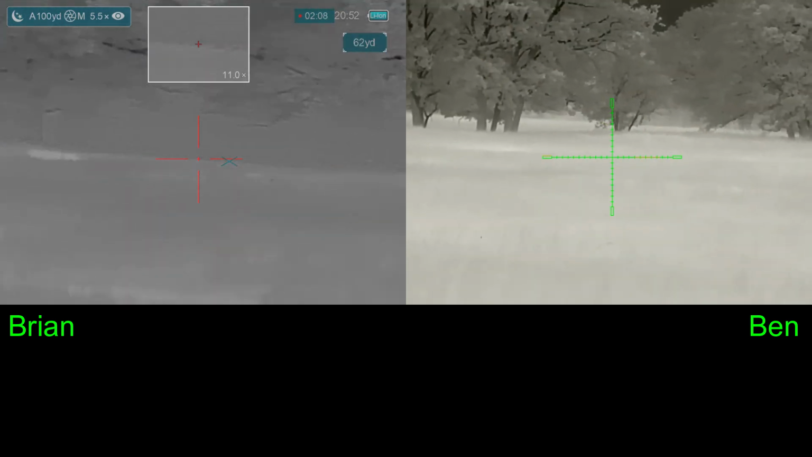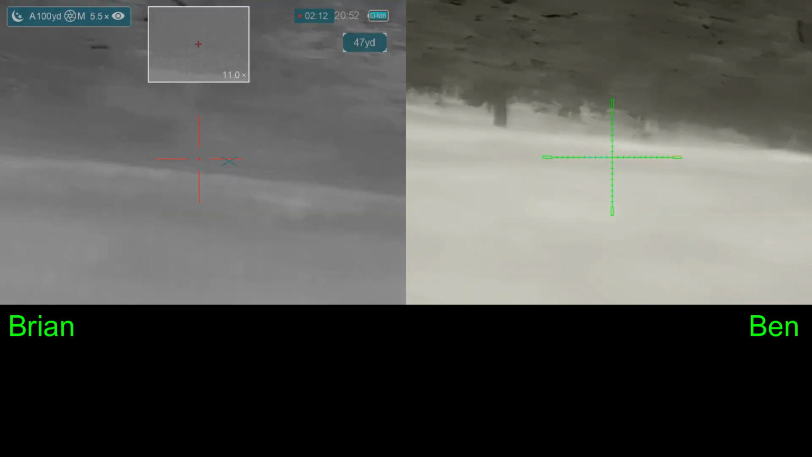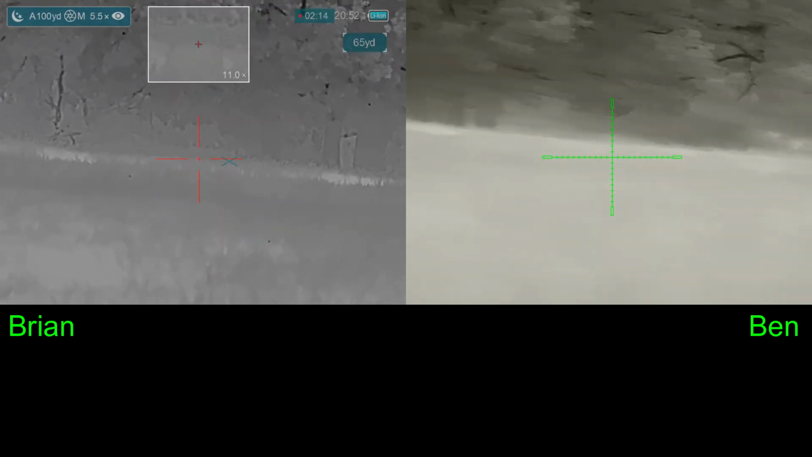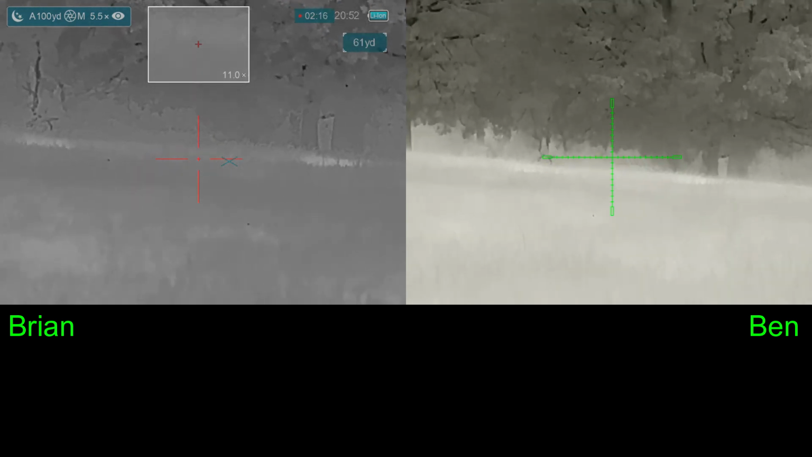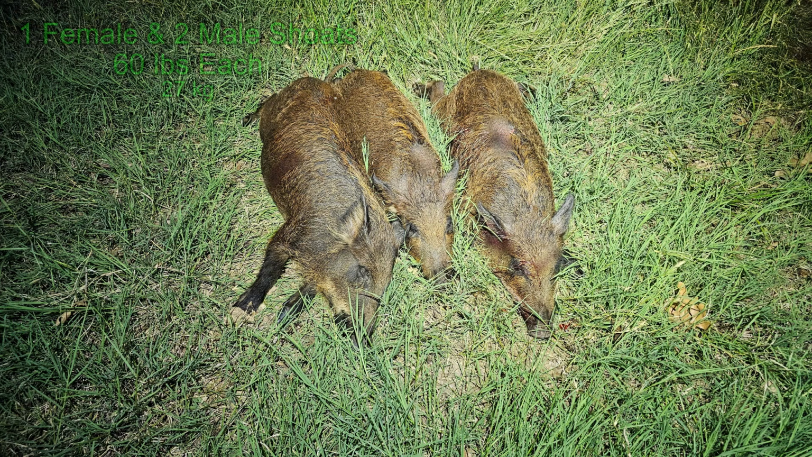Let's just wait here for a second. Safe. Fist bump, boom. I think so. We had 3 down twilight hogs, 1 female, 2 males, about 60 pounds each.